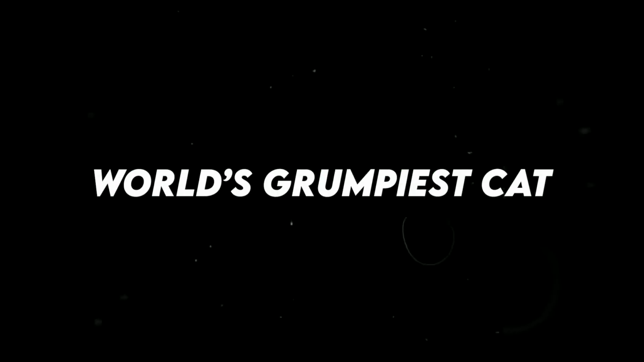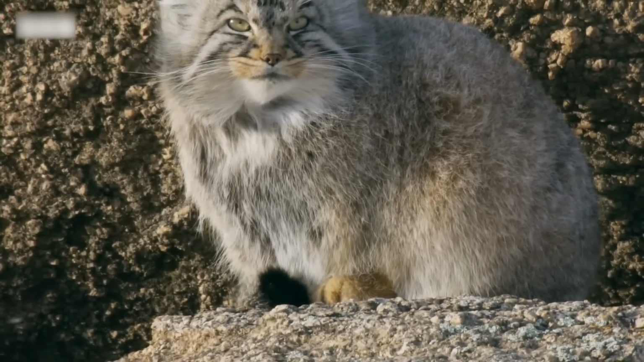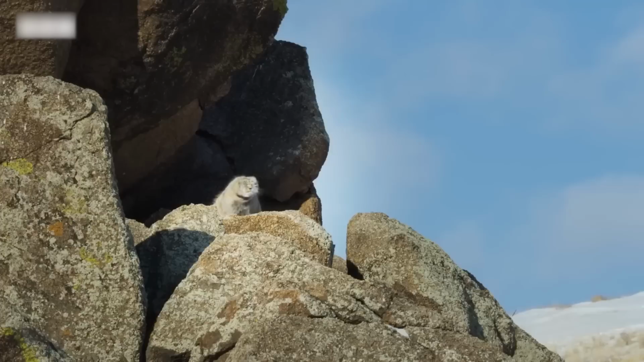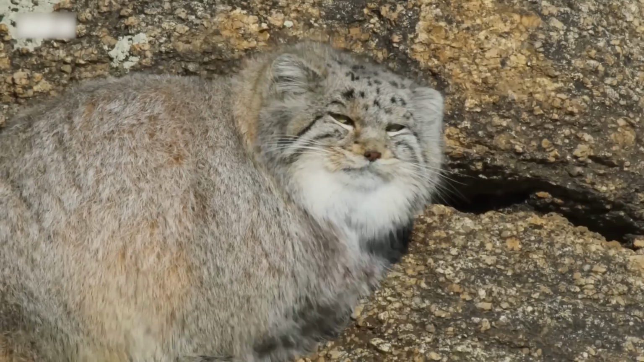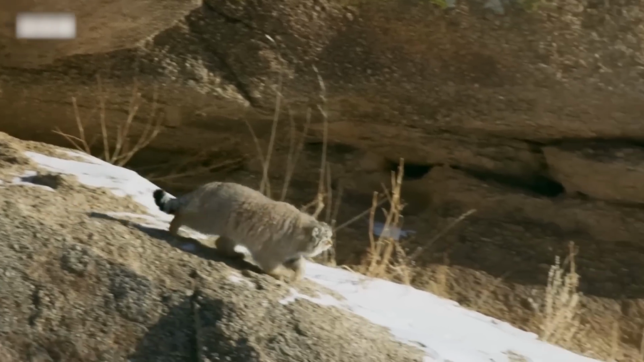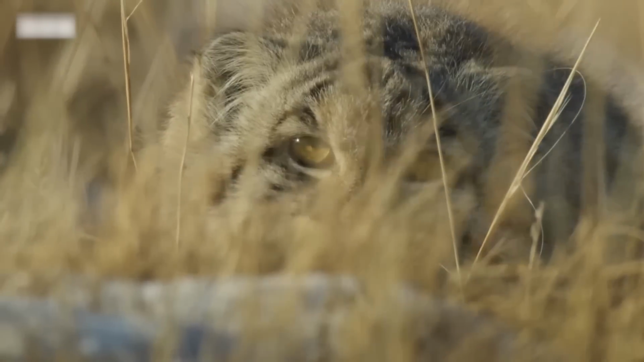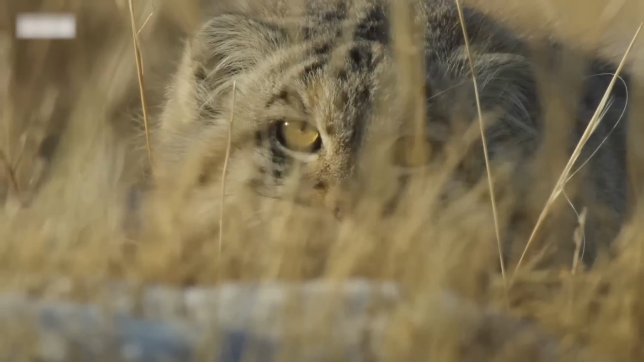World's grumpiest cat. Meet the Pallas cat, a feline with the densest fur in the world. Despite his thick coat, he needs to catch up to 5 rodents daily to stay warm. His favorite prey? Voles and gerbils. With relatively short legs, Pallas cats have a low profile, perfect for stalking. However, this makes wading through deep snow a challenge.